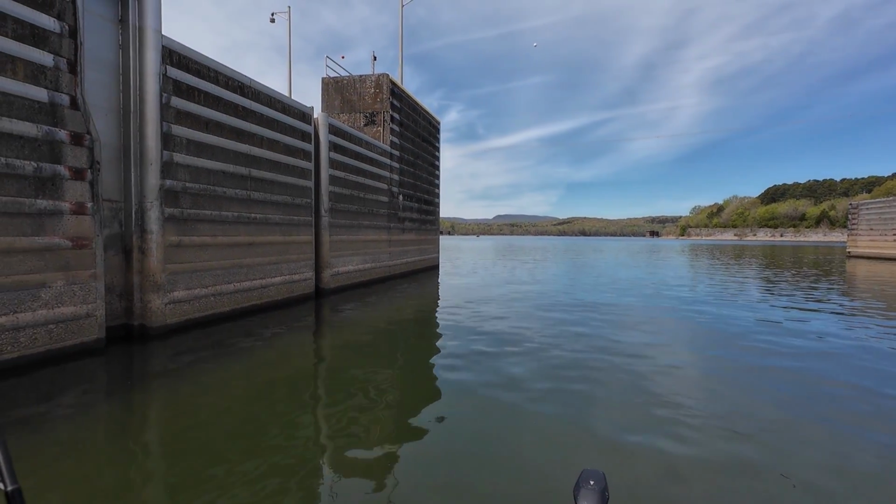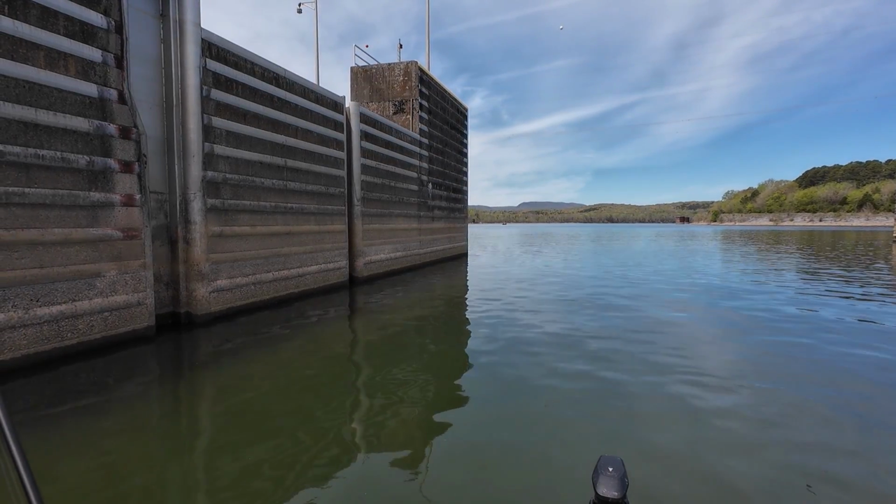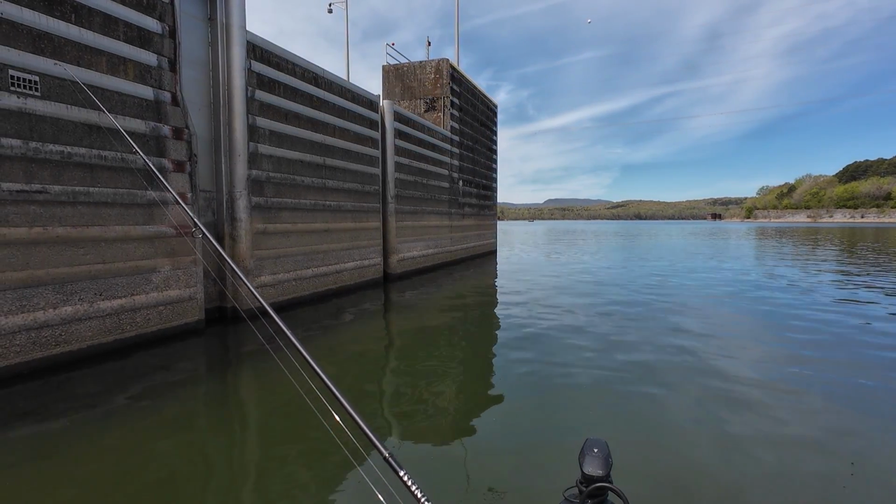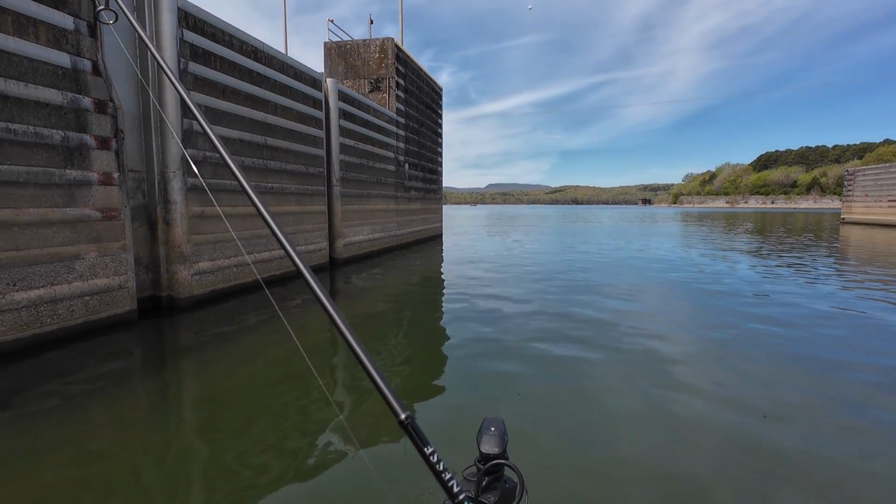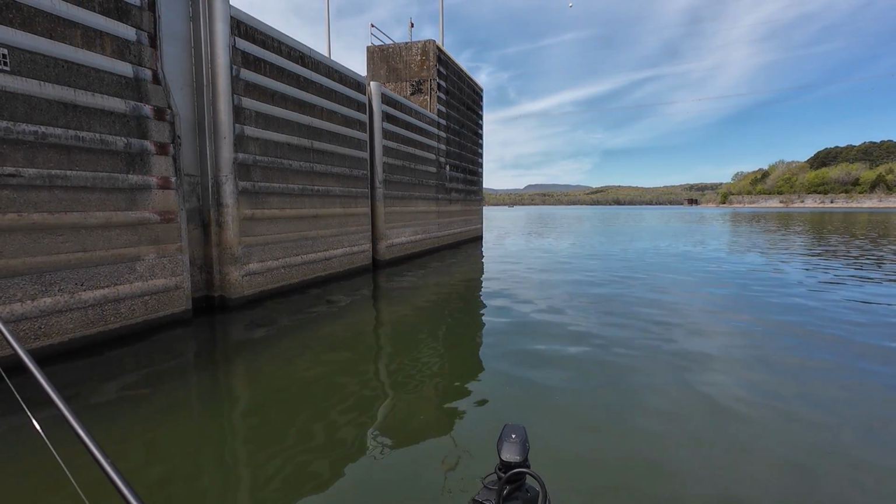I have not been here in months, if you can believe that. There was good fishing everywhere else, and this scenery is actually not my favorite, but it's April. We gotta come check this spot.